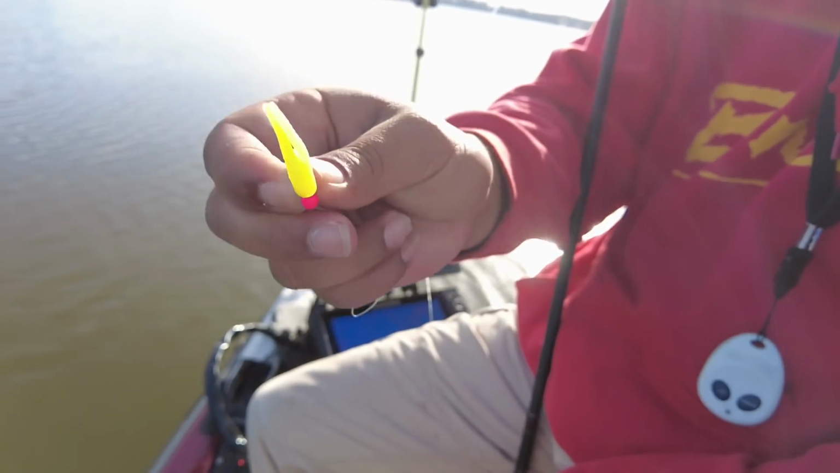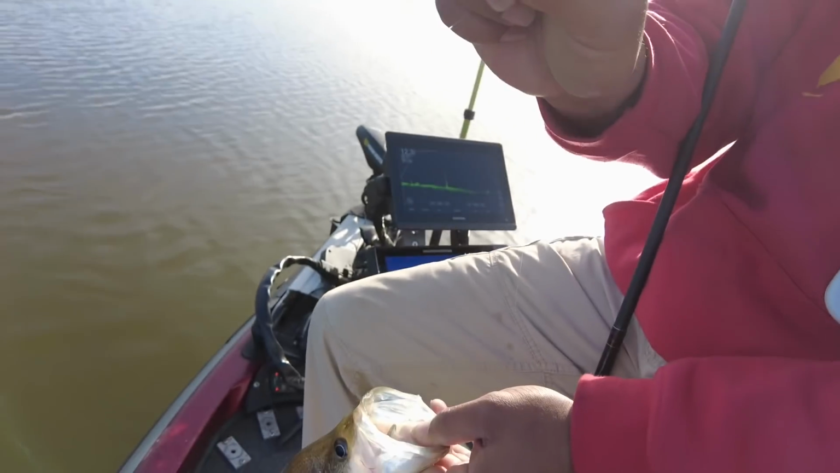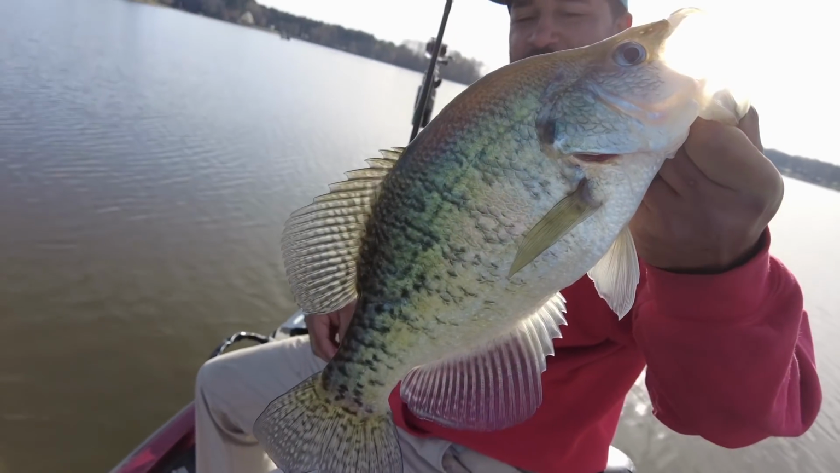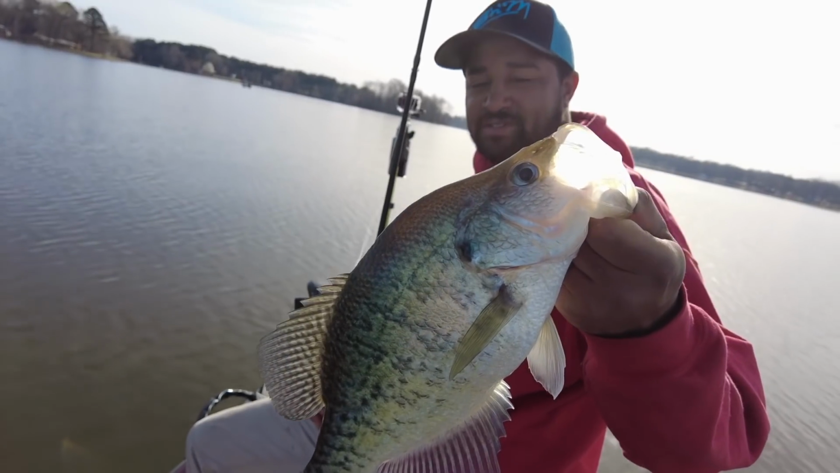Trial and error. It is. You never truly solve the crappie puzzle, do you? You don't, man. You learn something. If you don't learn every time you're on the water, you're missing out, because I promise you, there's something to learn every day on the water if you pay attention to your surroundings. I promise you.